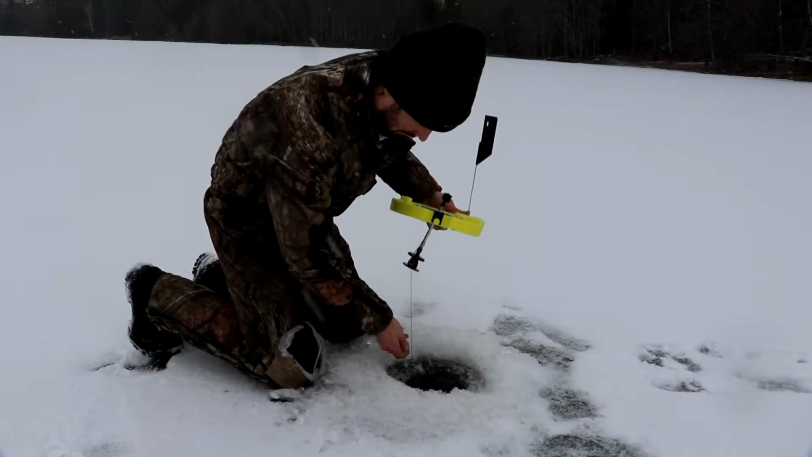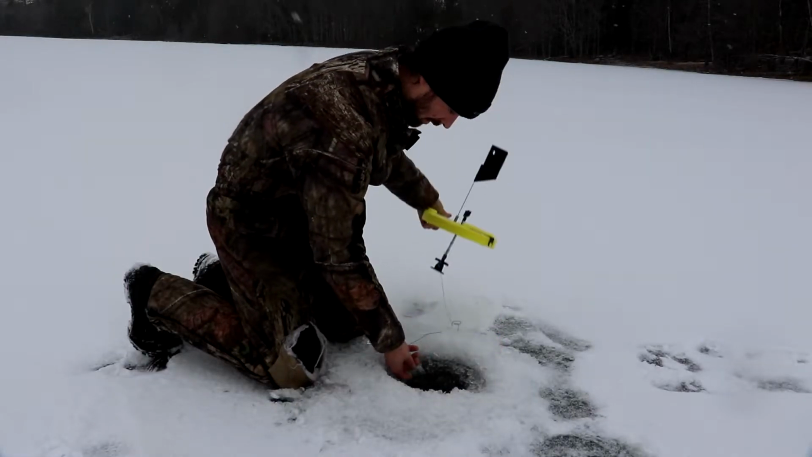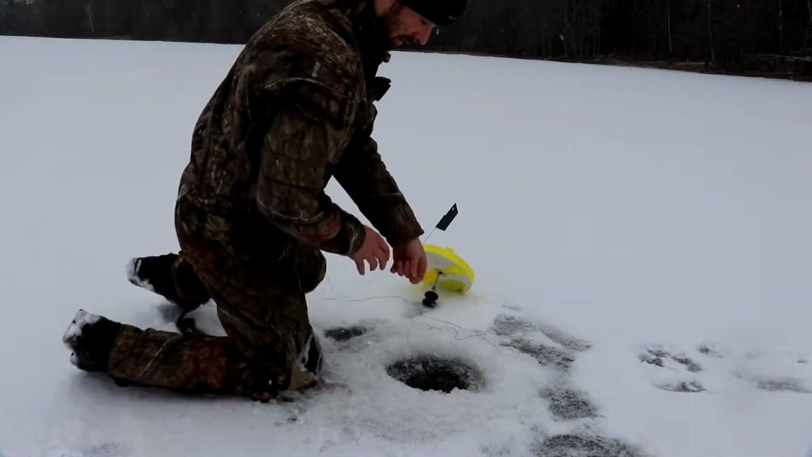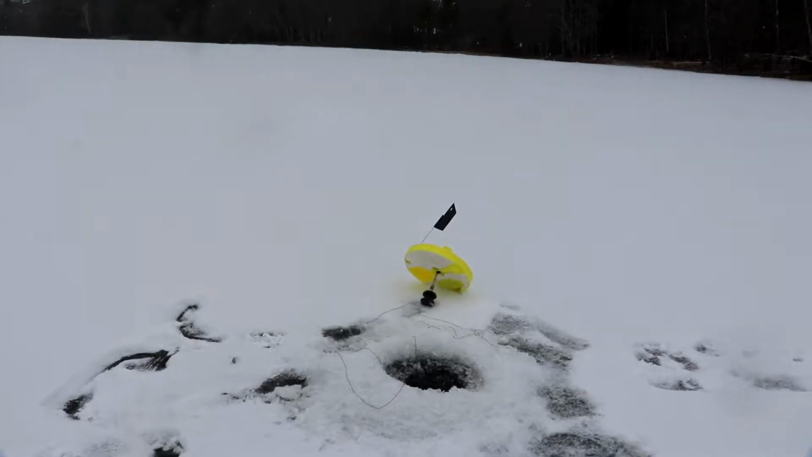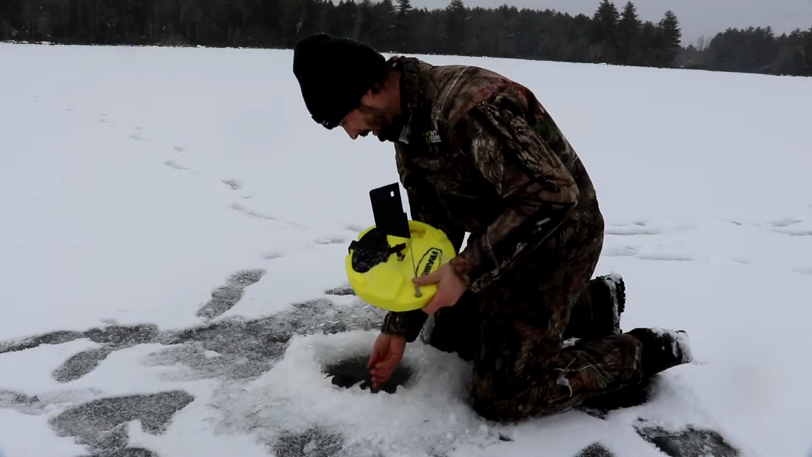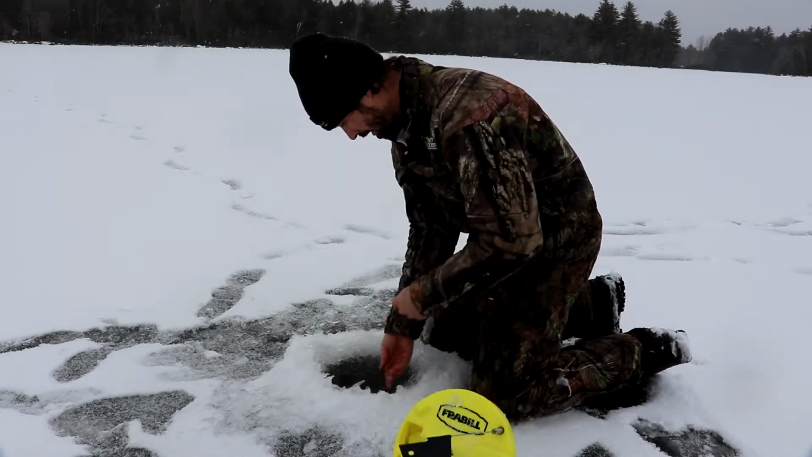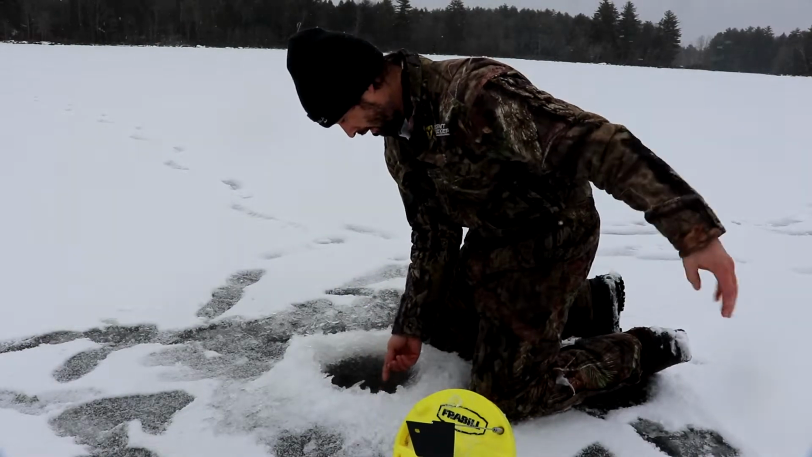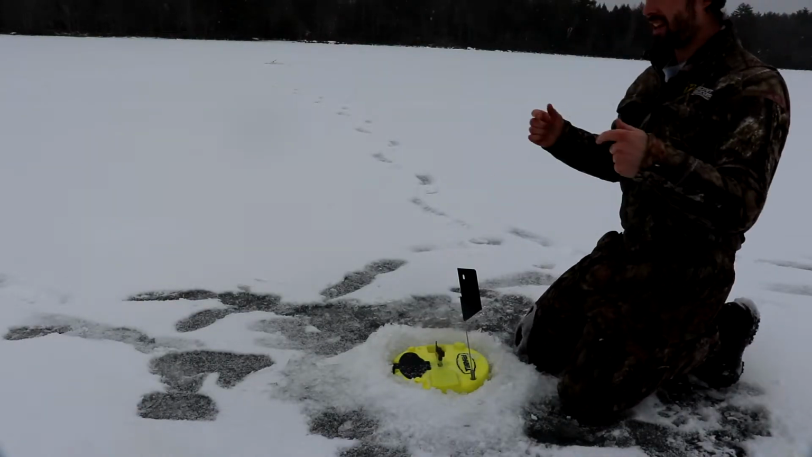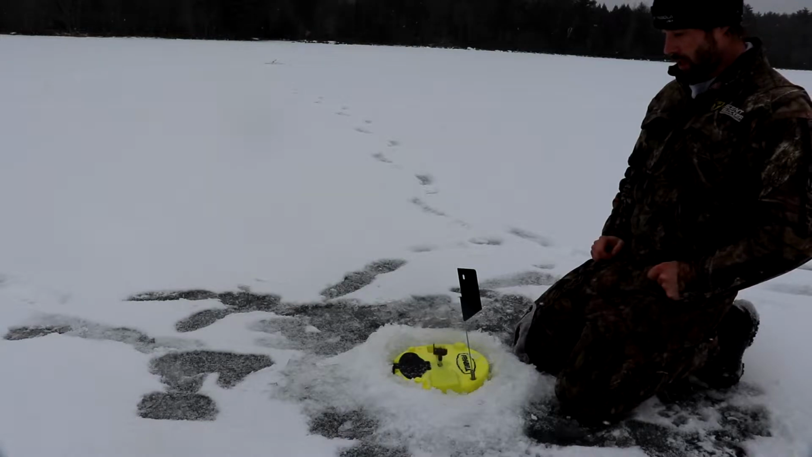I got 2 flags up right now. I'll grab this one first real quick. I see it spinning. Nothing. Let's head over to the other one. Nothing on here either. There's something on it, but I'm gonna wait a sec, let him take it. I don't want to pop him too early.